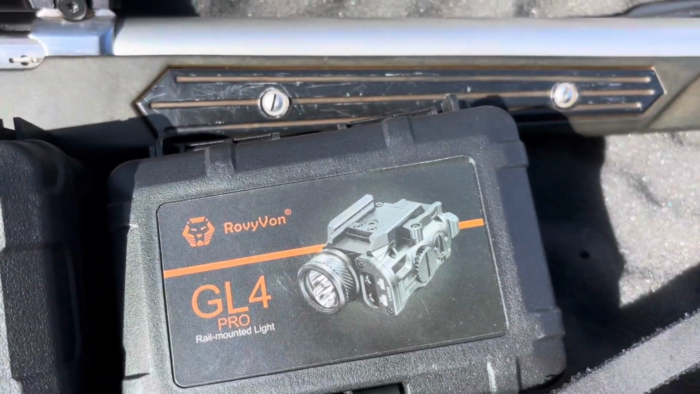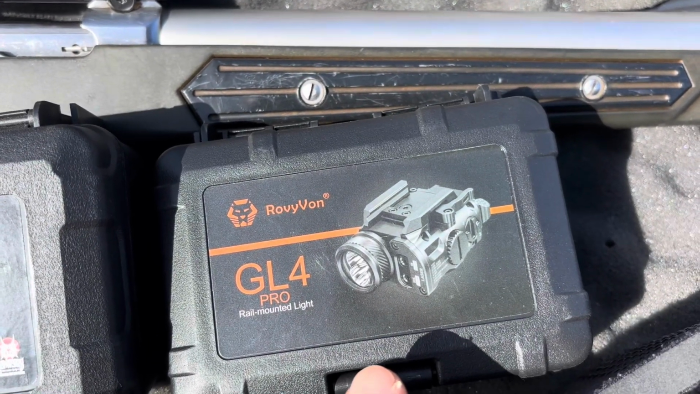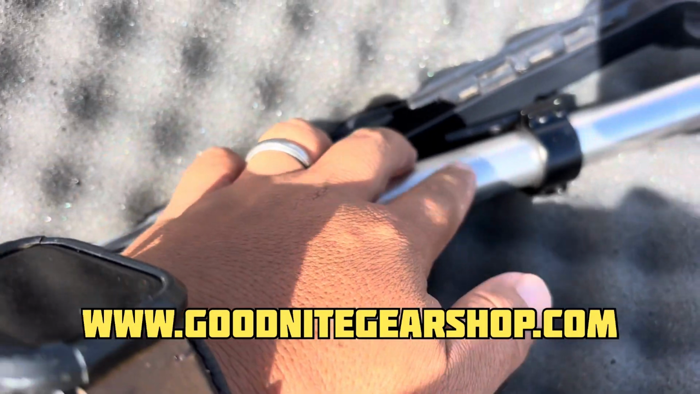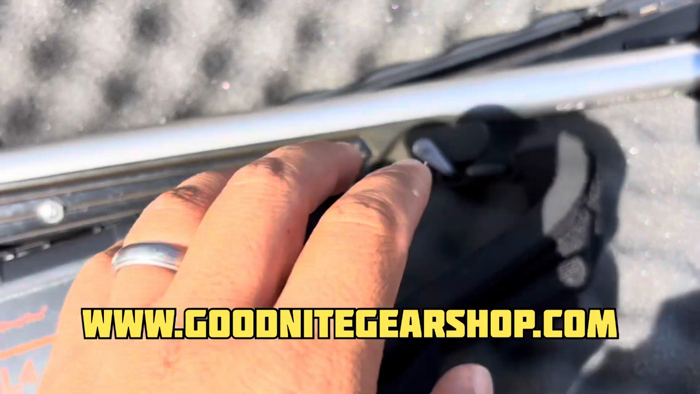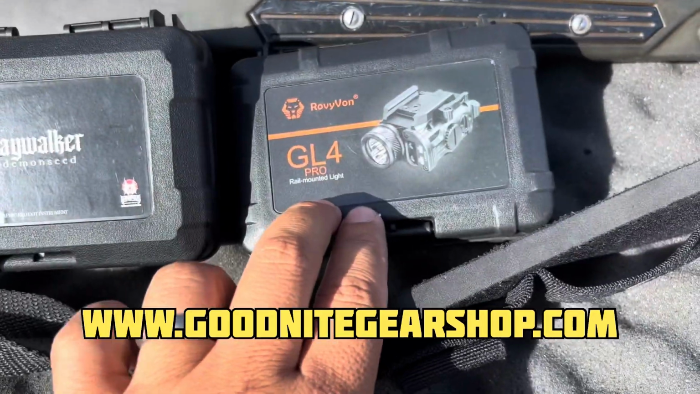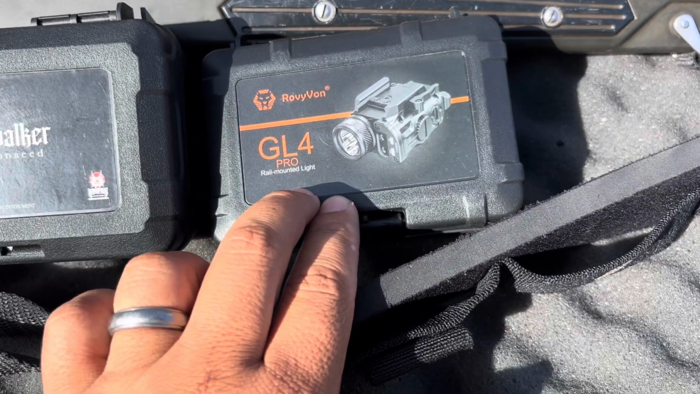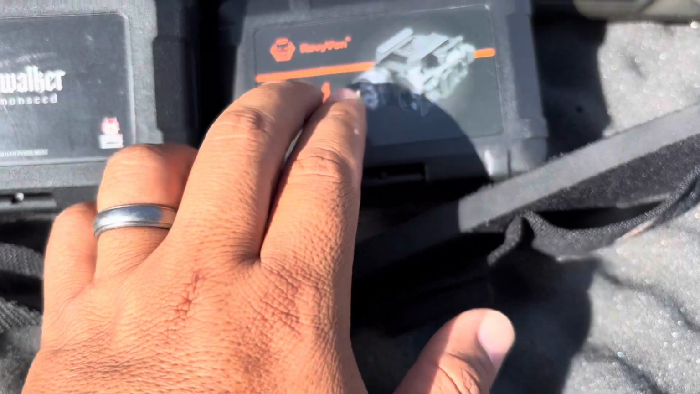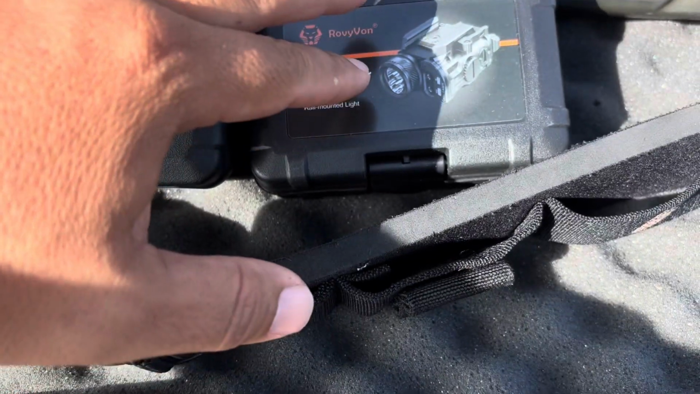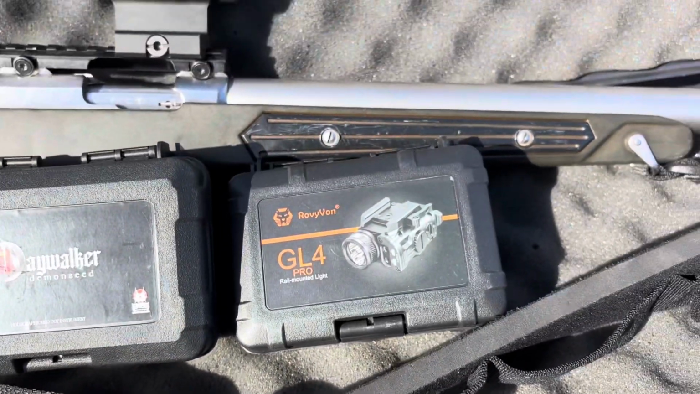For our sighting system, we will also be using a GL4 Pro by Roy V. Vaughn. We're going to have this mounted up probably in this area here with the mount clamp, so that we can have a forward button to press to turn on the light. This lamp system here has visible laser and visible light, as well as IR laser and IR light. So it's a lamp system that has both. Basically it's all four in one unit, which is what's going to make it nice and compact.